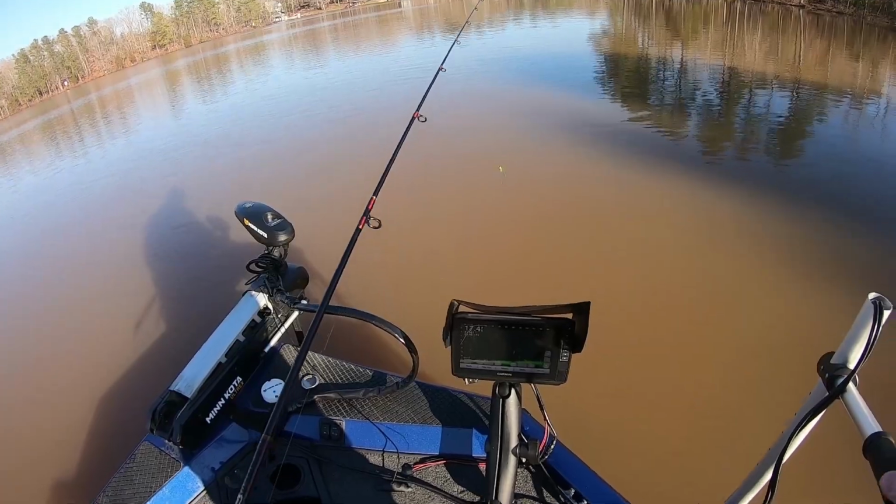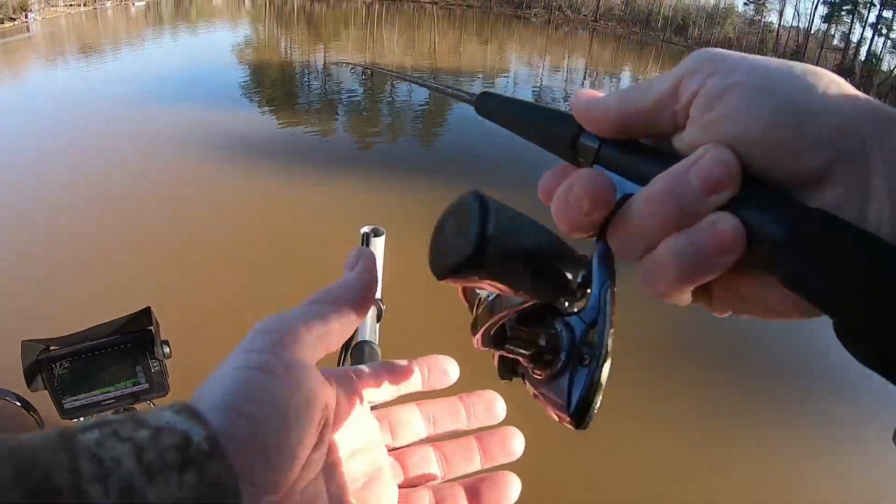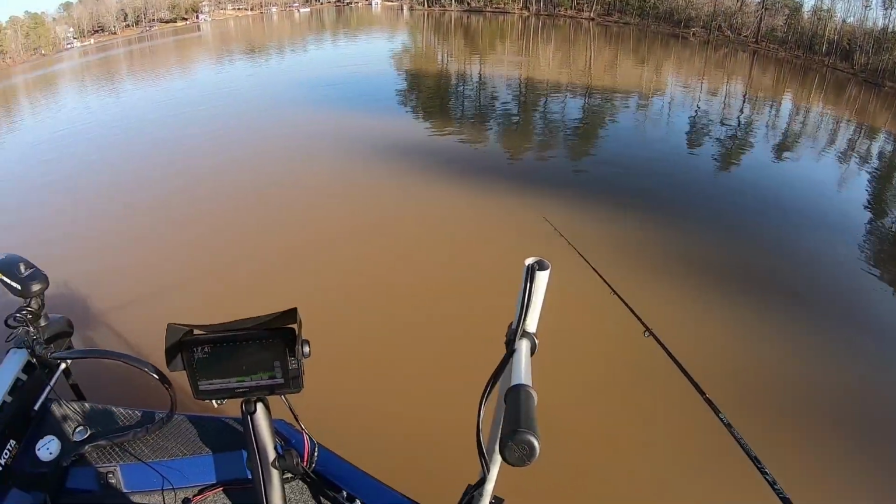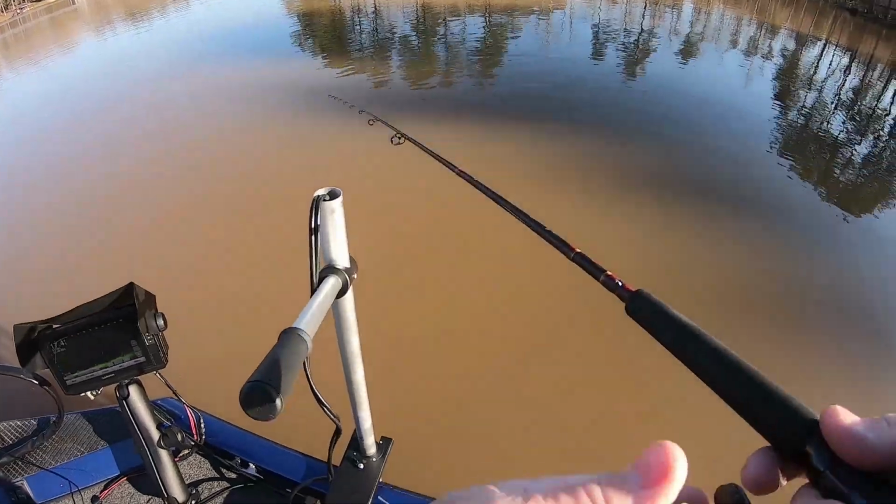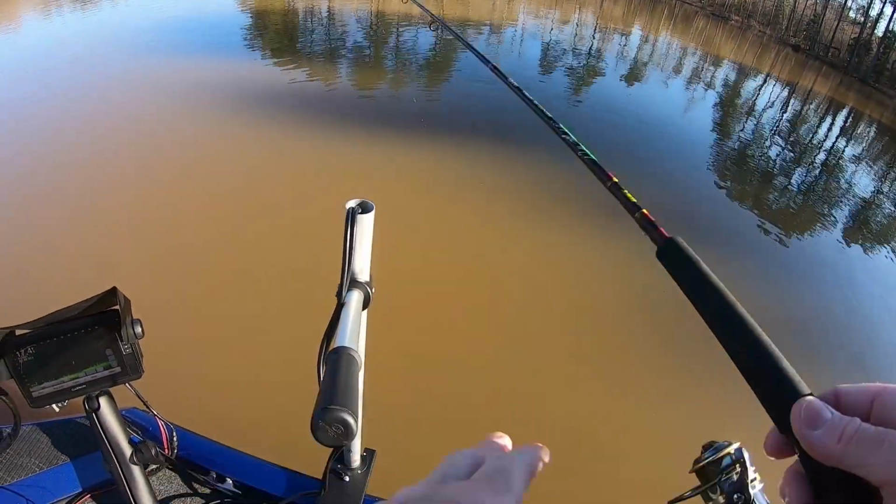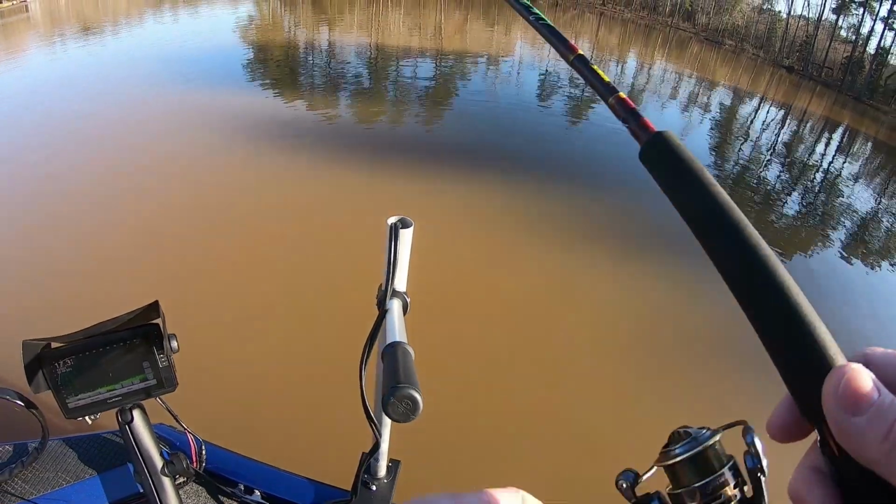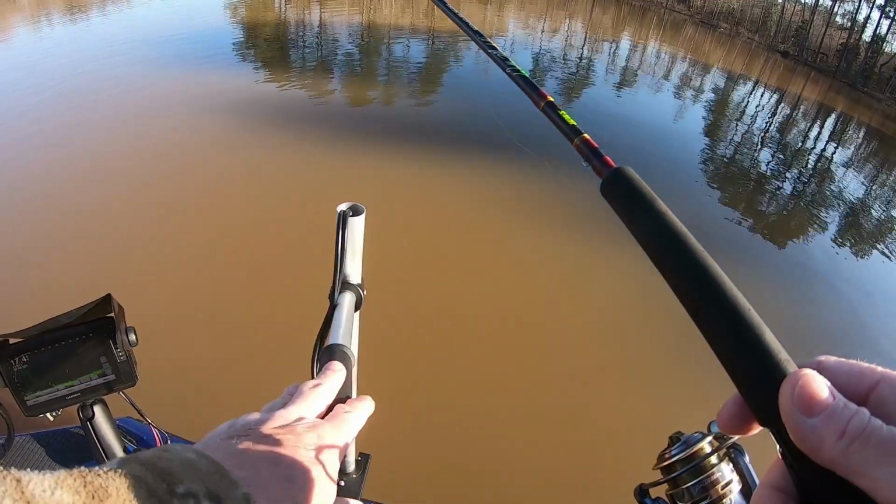We keep getting these little snows and little cold fronts. But once those little cold fronts and little snows are gone, and we get some normal weather, which should be, like I said, in the 50s this time of year, nice, supposed to be 30 to 35, these crappie are going to take off. Here in about 2 weeks, there's going to be some good crappie fishing. So right now, it's these cold fronts here in the south that are really knocking it.